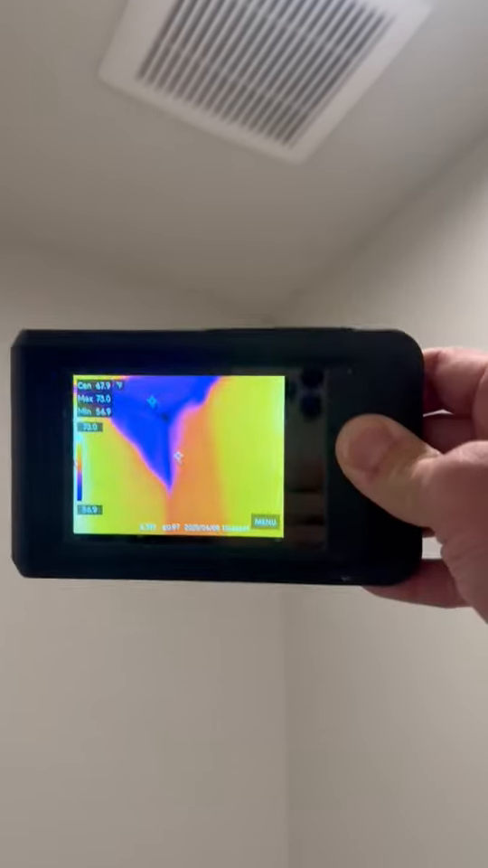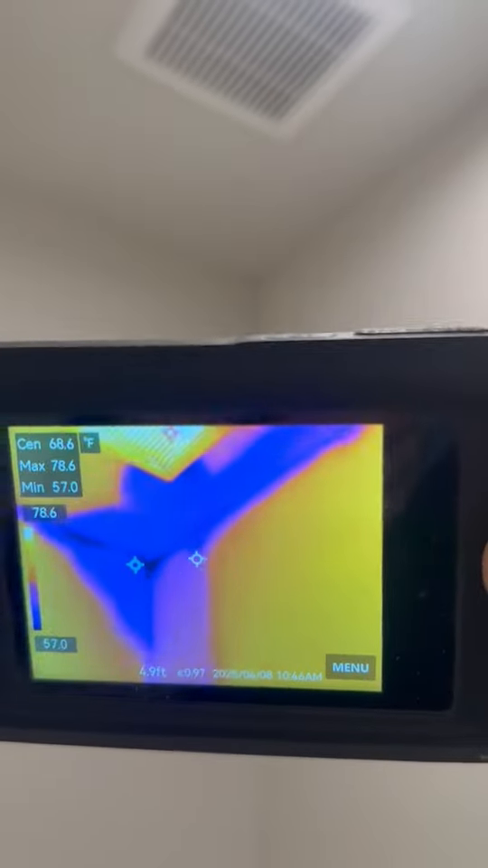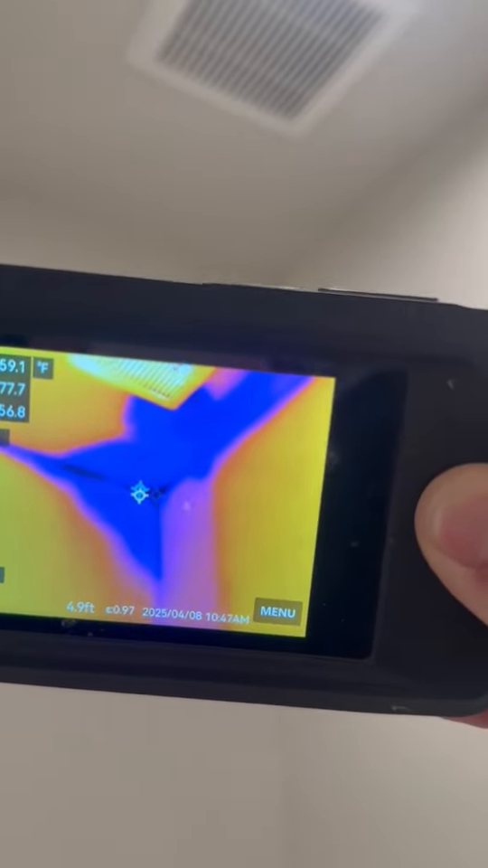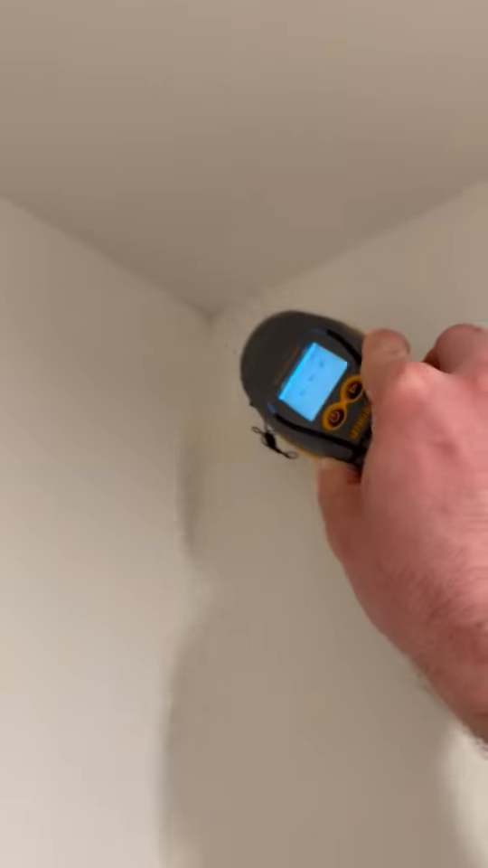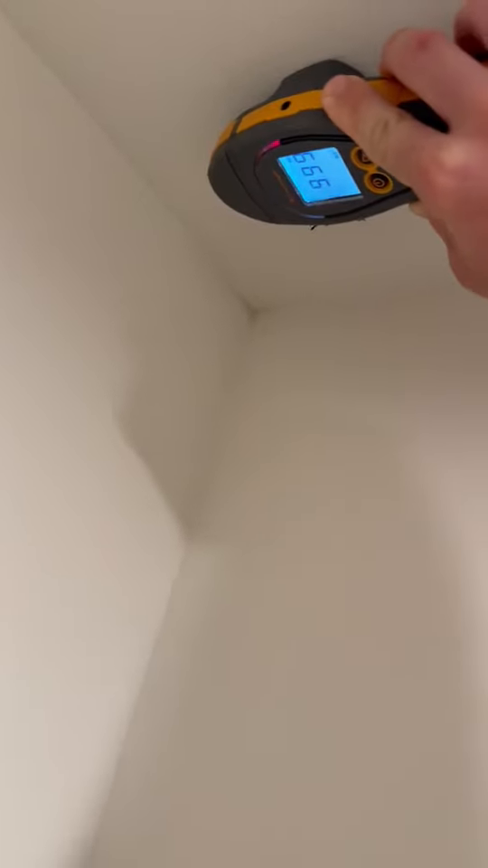Put the thermal camera on this issue and we got a lot of cold area there. Looks a lot like water. Just to double confirm, I'll use a moisture meter. Oh yeah. That is quite wet.